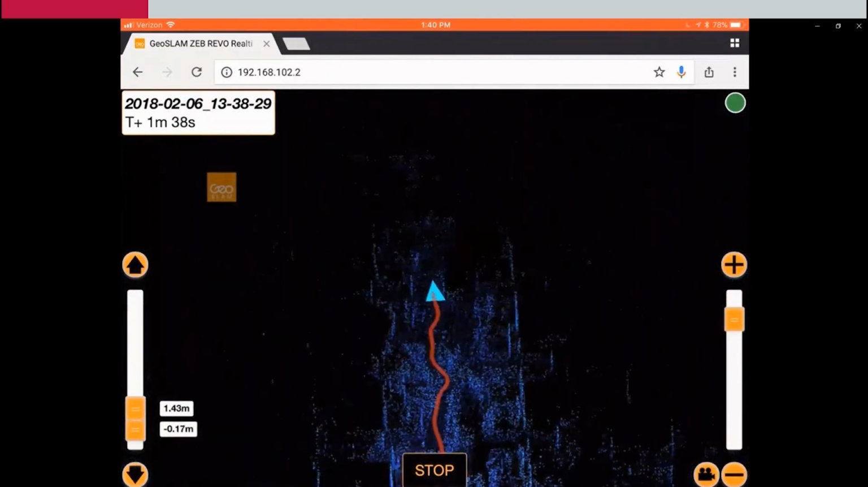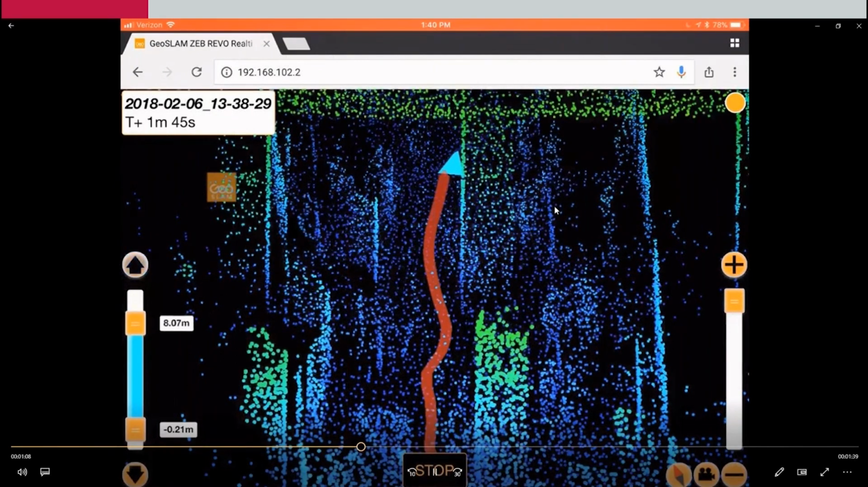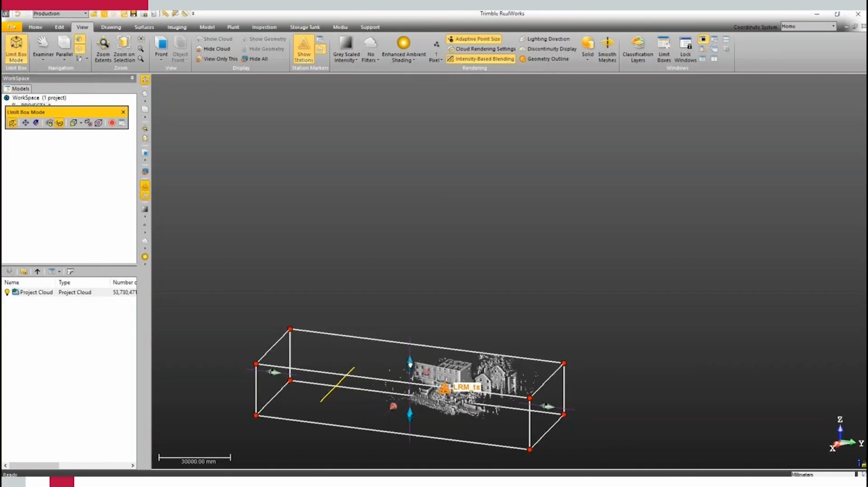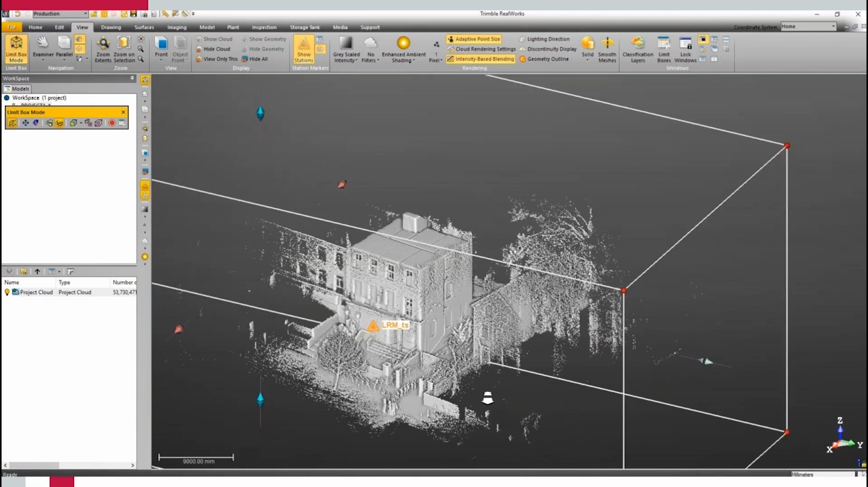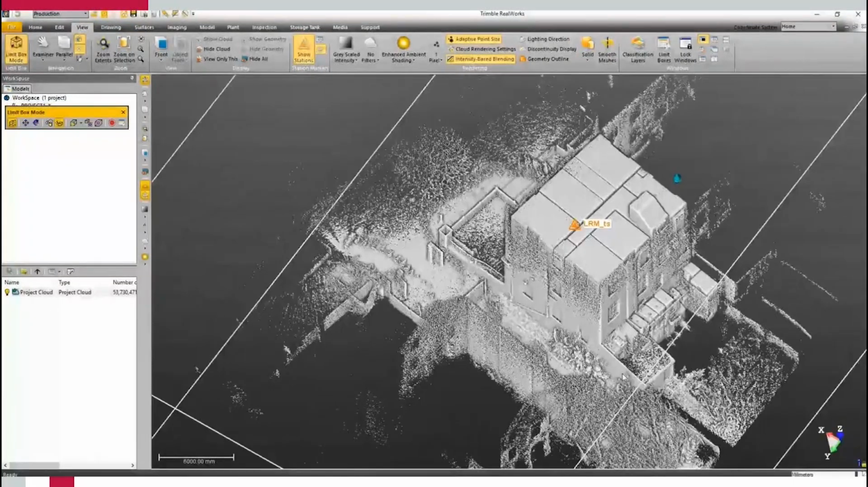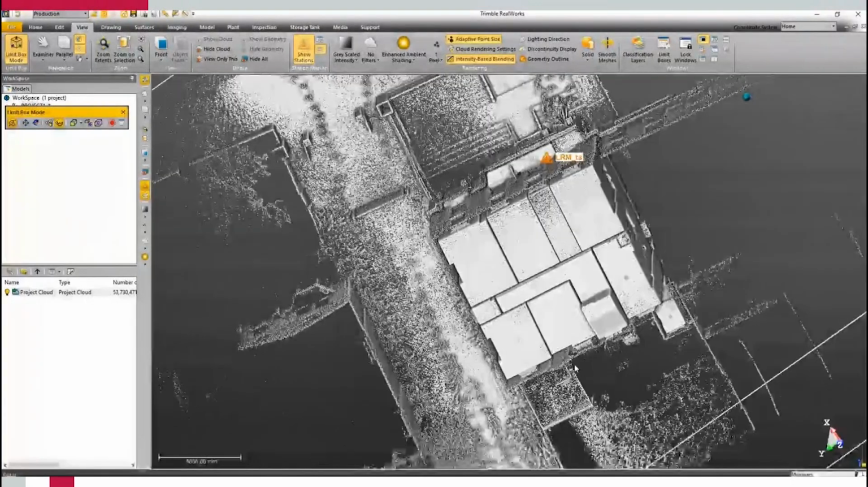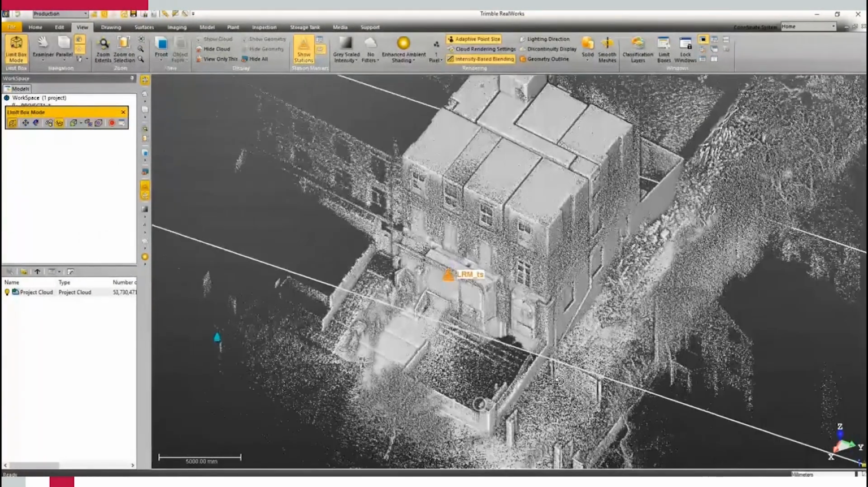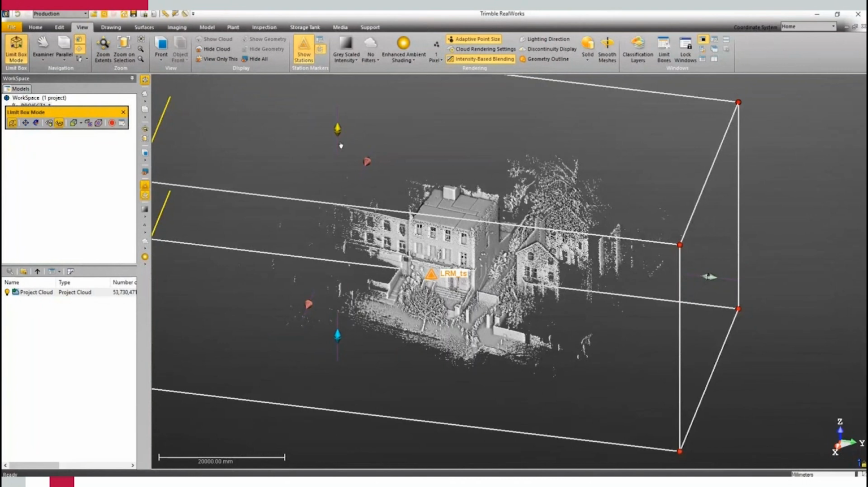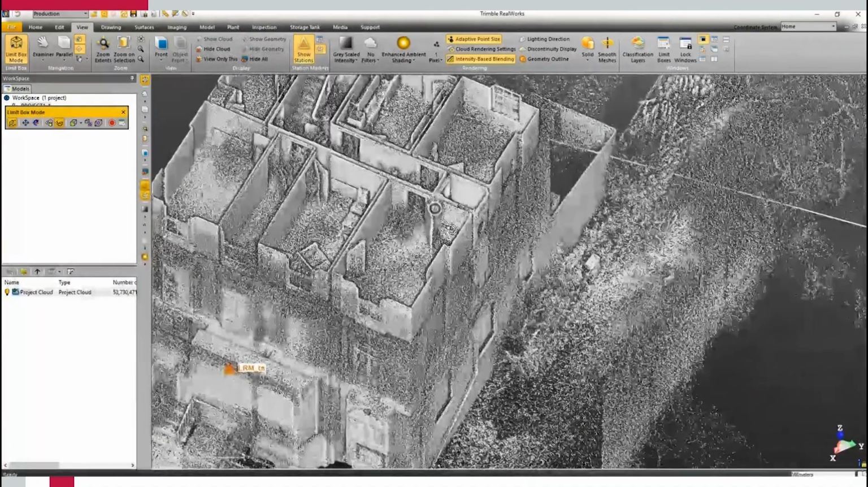This is then easily exportable as well to a tablet or a computer, and you can take your file formats out like LAS and E57 in order to then go on and interpret that data. So this is just an example of a data set here, which was recorded both internally and externally, because we can just move from the internal environment outside as well. And you'll see this feed here, this LAS file has actually been taken into our Trimble RealWorks software.